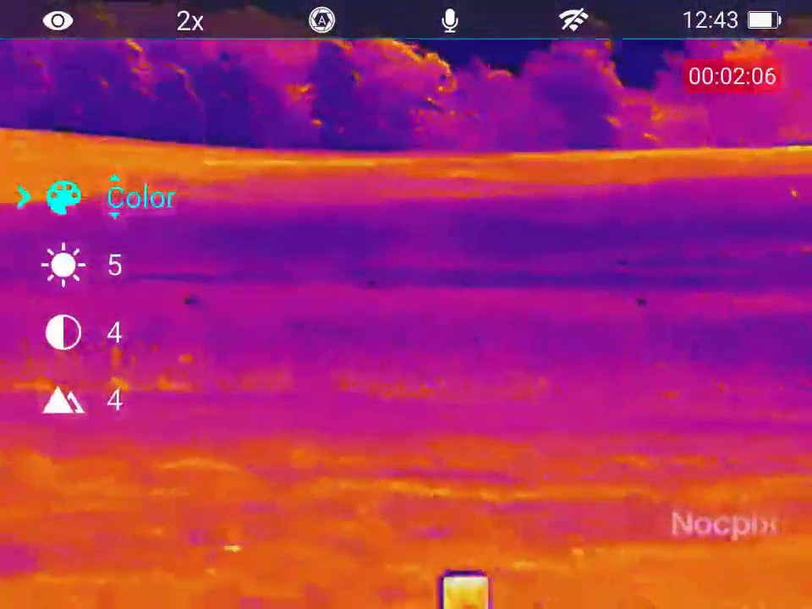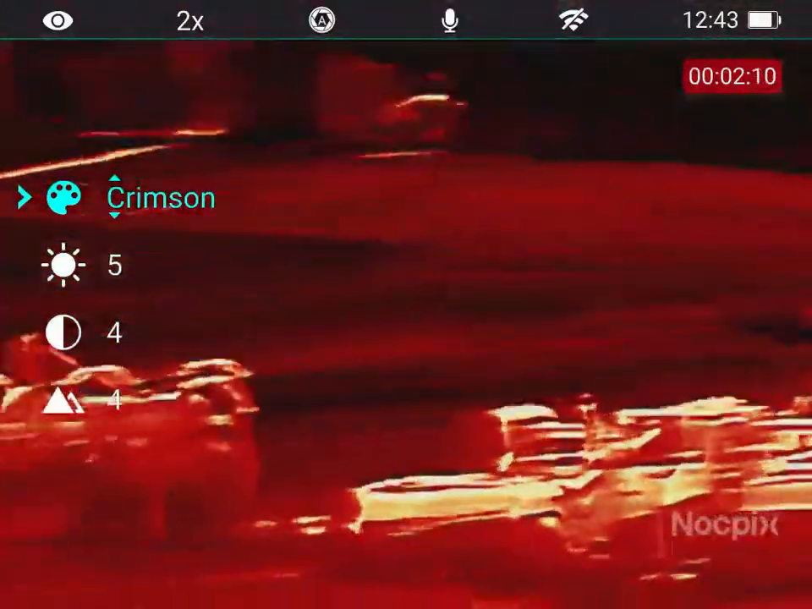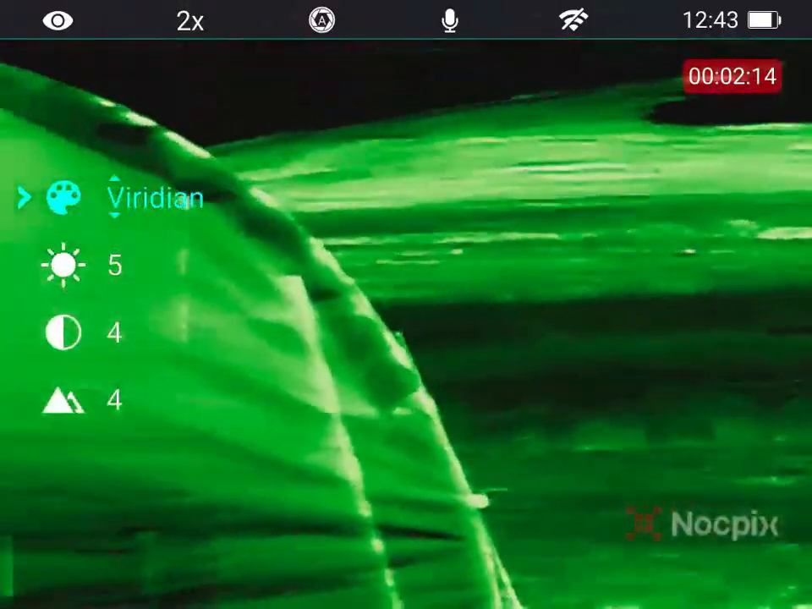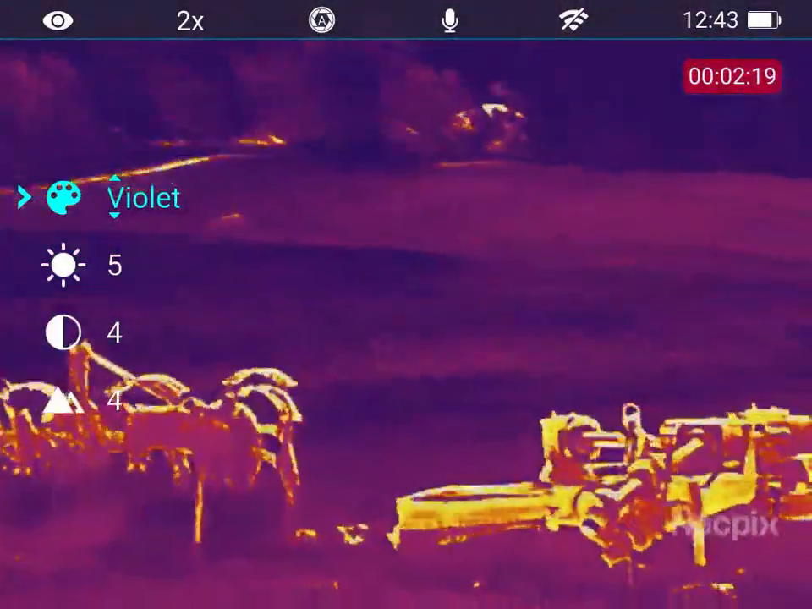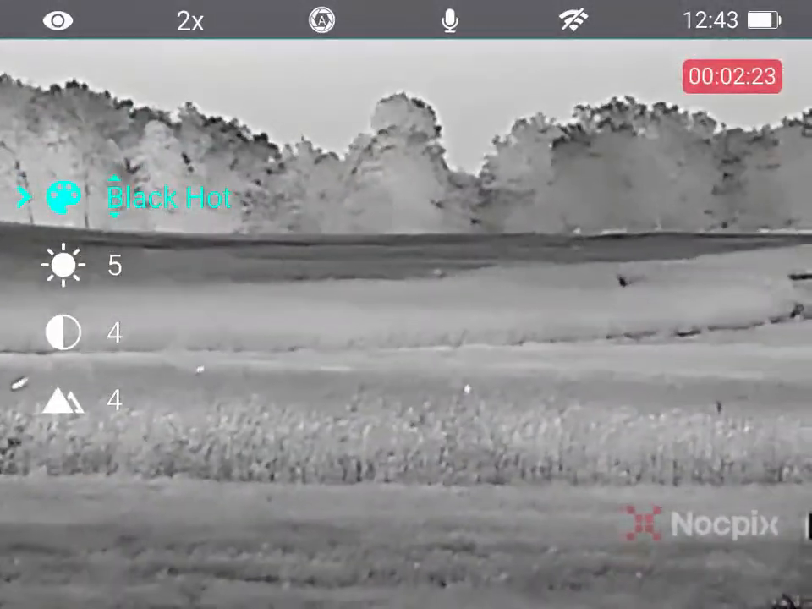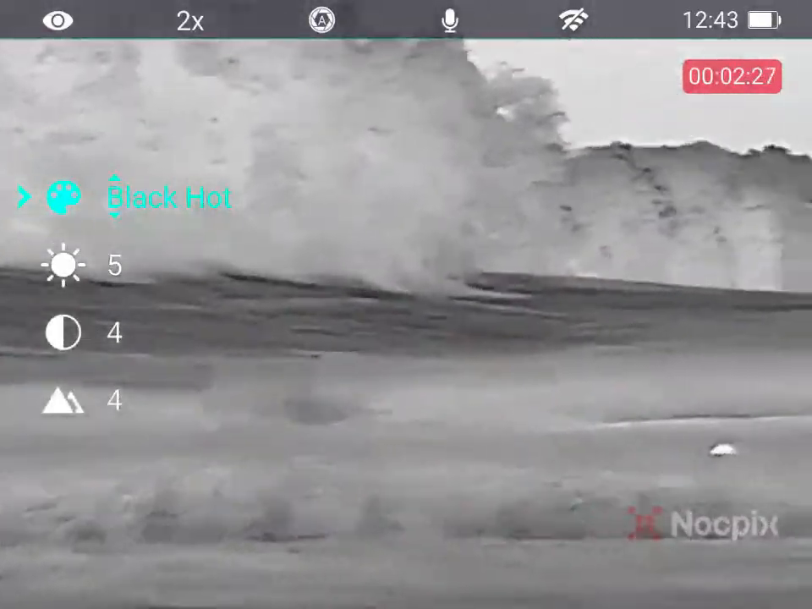I don't particularly care for the violet palette. The Crimson, here's my favorite, for scanning and highlighting heat signatures. I don't think any other palette's going to work best. Viridian, I like just because it looks cool. I don't see too much benefit to it, but it is nice and it is easier on the eyes at night. I will tell you that.